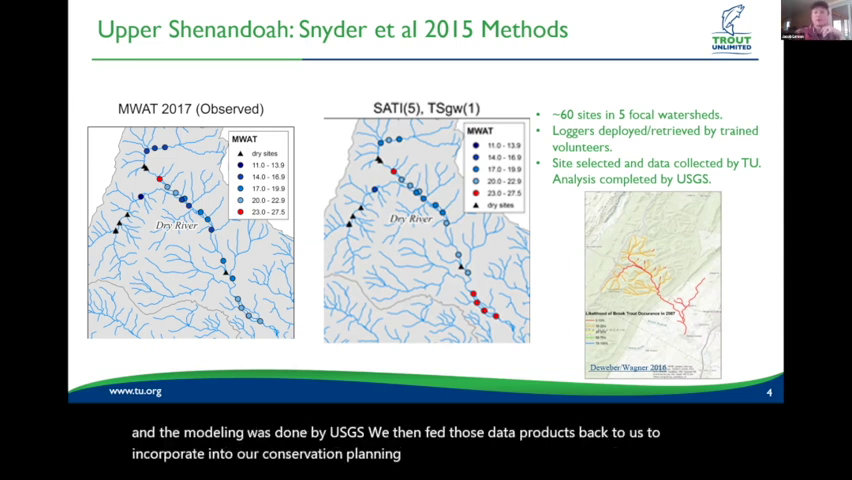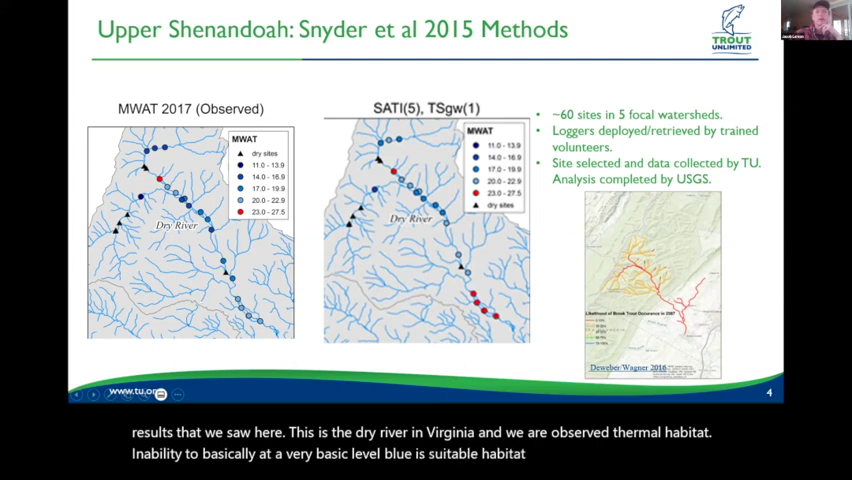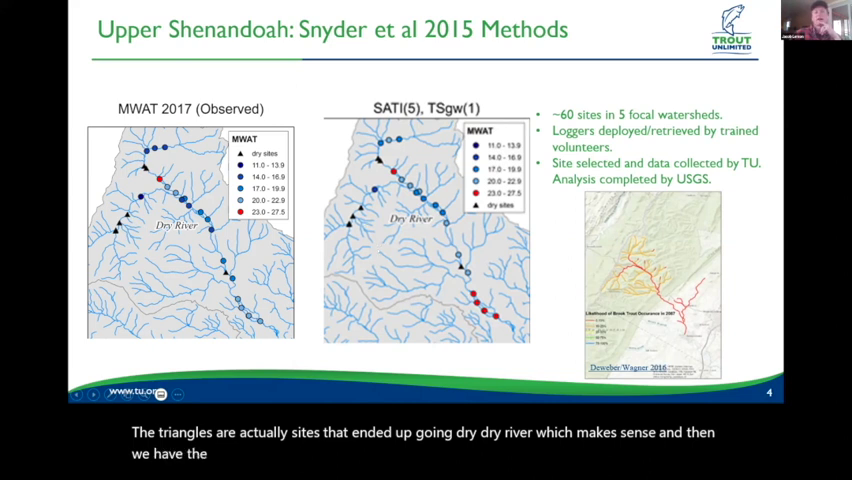And just to give a snippet of some of the results that we saw here, this is the Dry River in Virginia, and our observed thermal habitat suitability. So basically, at a very basic level, blue is suitable habitat for brook trout, red is not. We have pretty much suitable thermal habitat for brook trout throughout the watershed. The triangles are actually sites that ended up going dry. Dry River, that makes sense.